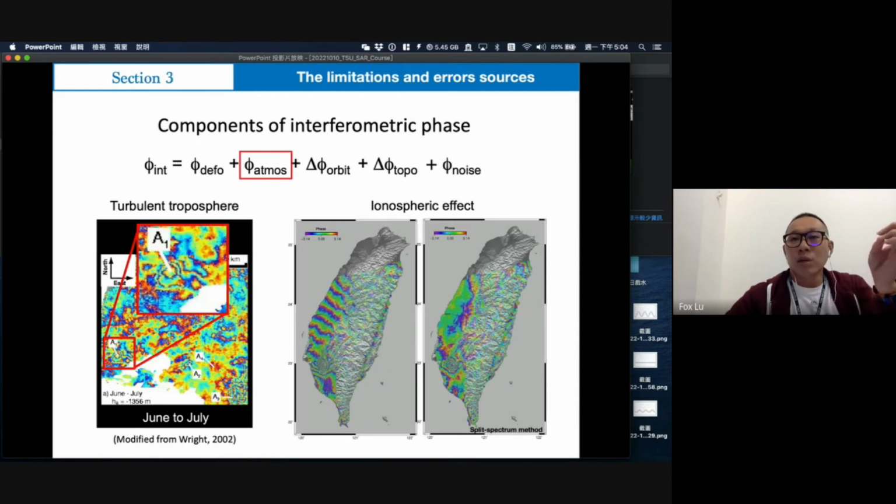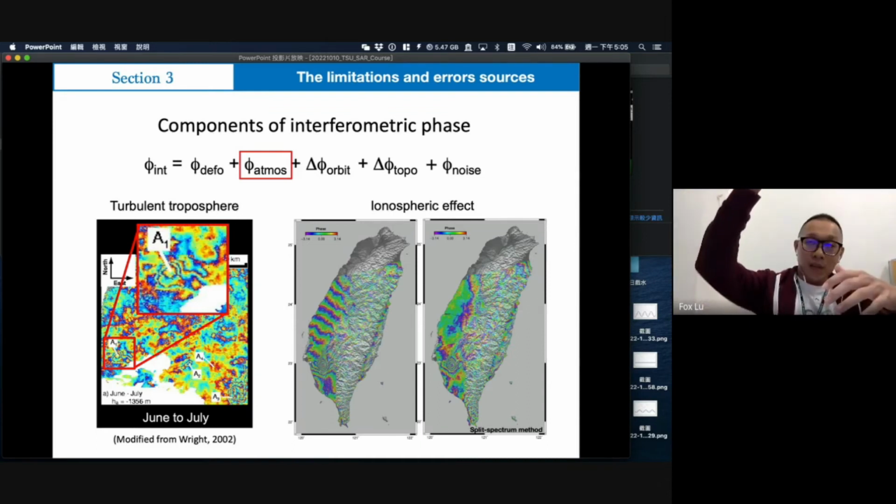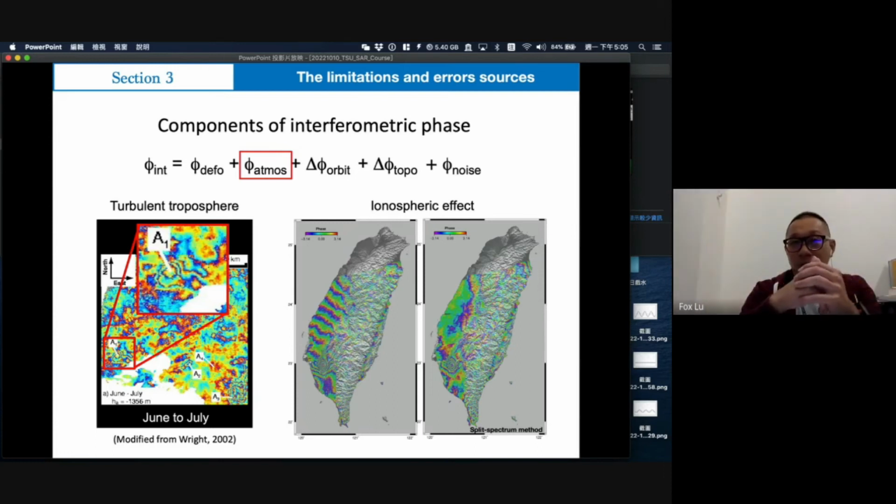Just like in summer afternoons, you always find clouds accumulate very quickly, and then after maybe 30 minutes there is a lot of strong rainfall for maybe an hour, and then the clouds disappear, the sky becomes very clear, and it's like nothing happened.